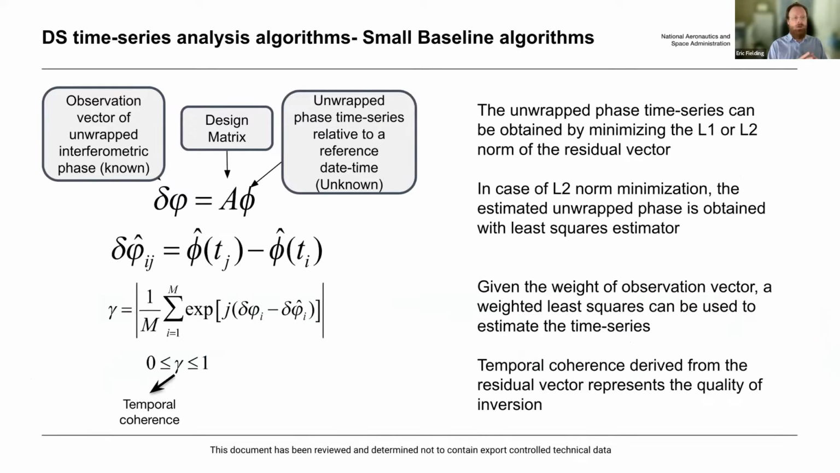It's actually done by doing this matrix inversion. The A matrix here tells which dates are used for each interferogram. The set of interferograms, delta phi, is what you put in as the known on this side of the equation, and this unwrapped phase time series, phi, relative to your reference point and reference time is the unknown.